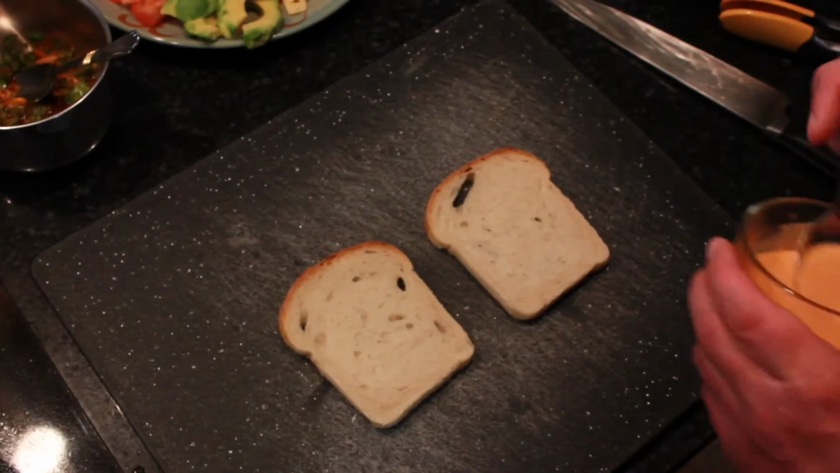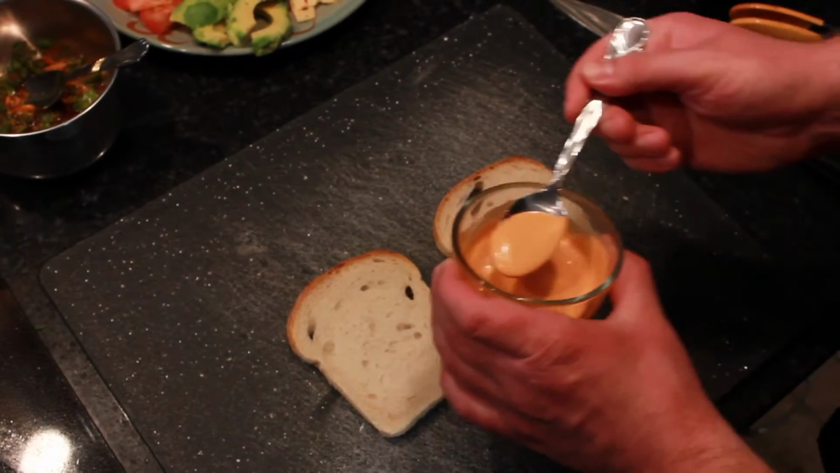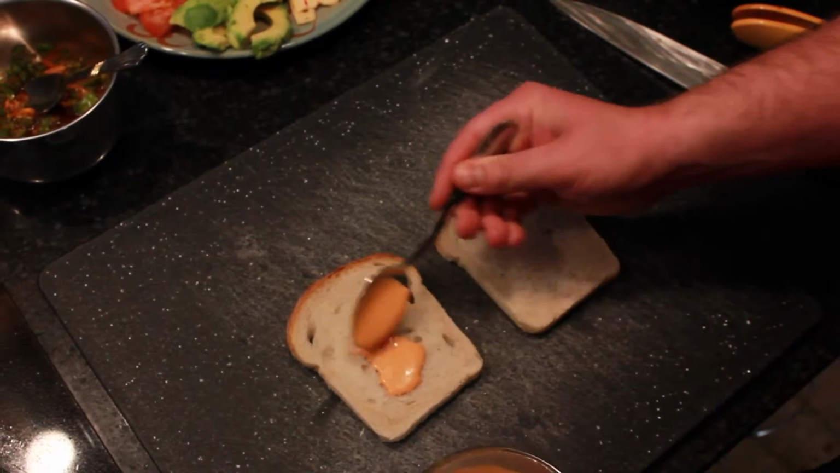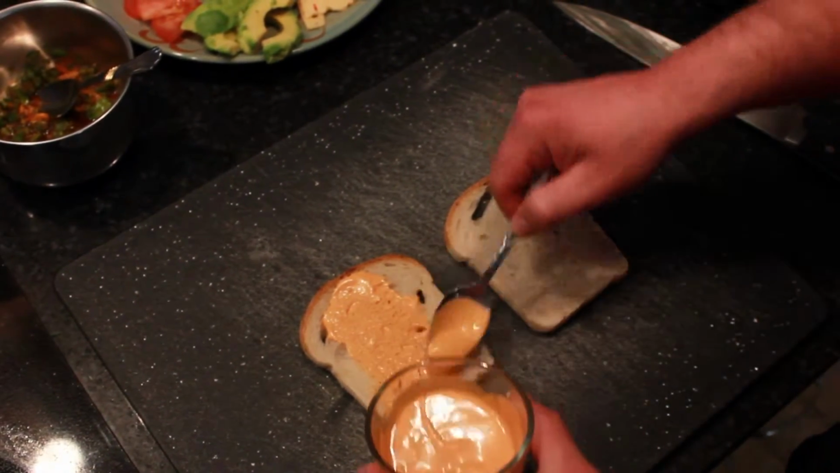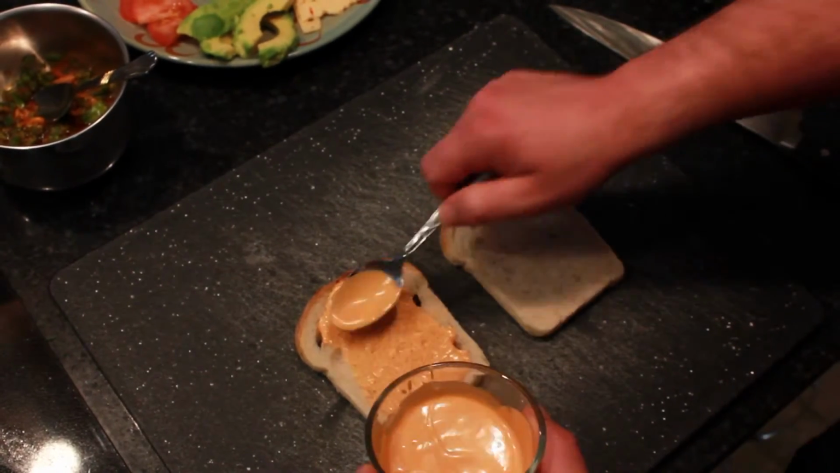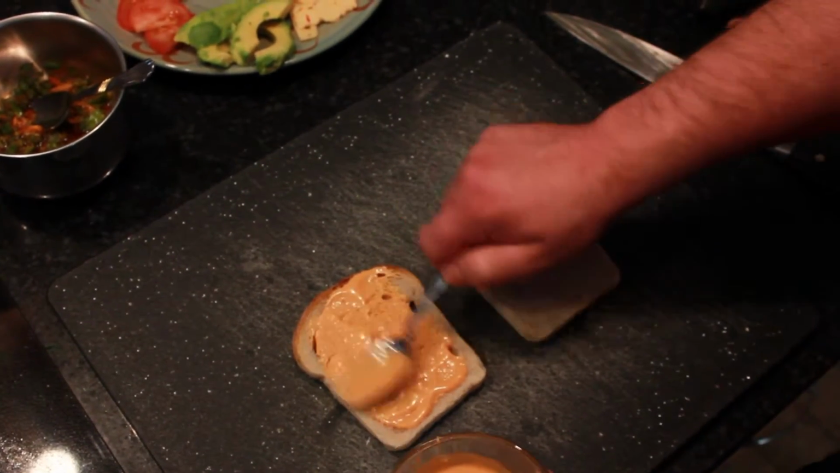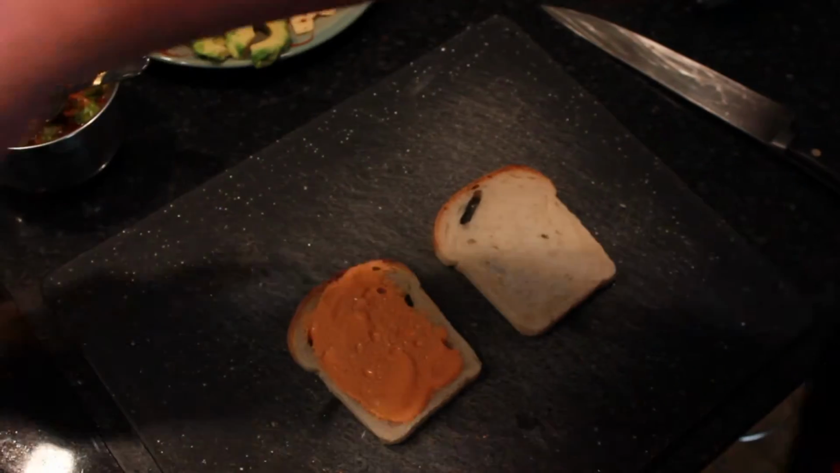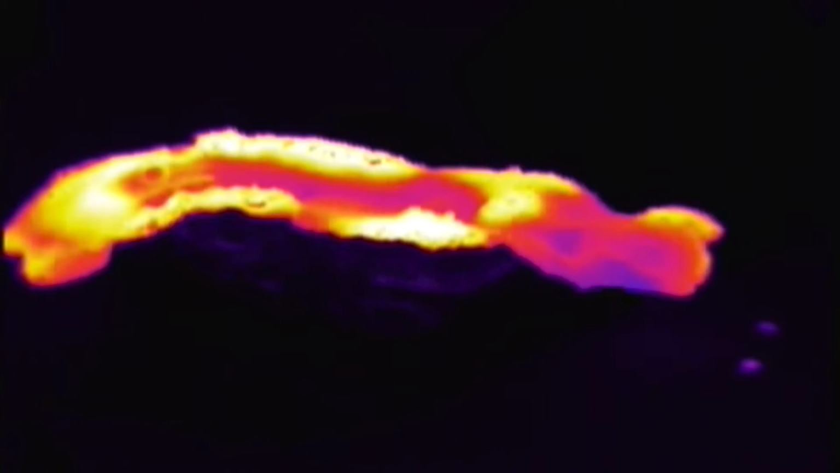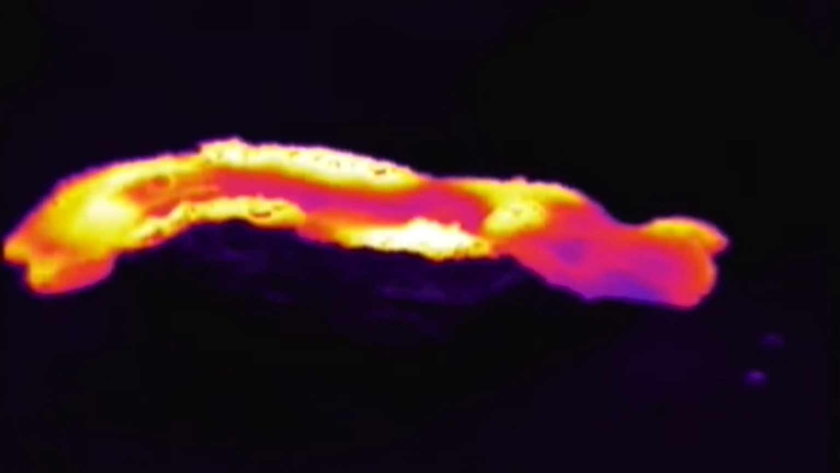All right, guys, now time for my favorite part, what we've all been waiting for. This is what we trained for. We're going to lay down some of that buffalo mayo. Oh, looks so good. All right, get a nice slather of that. Whew, this is going to be hot. All right, now reach over to some of my hot and crispy Szechuan bacon. Do you hear what I'm saying?